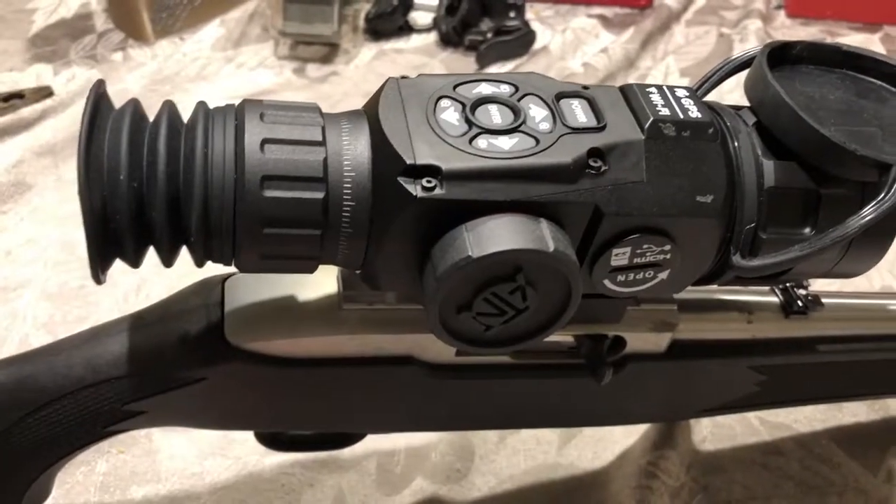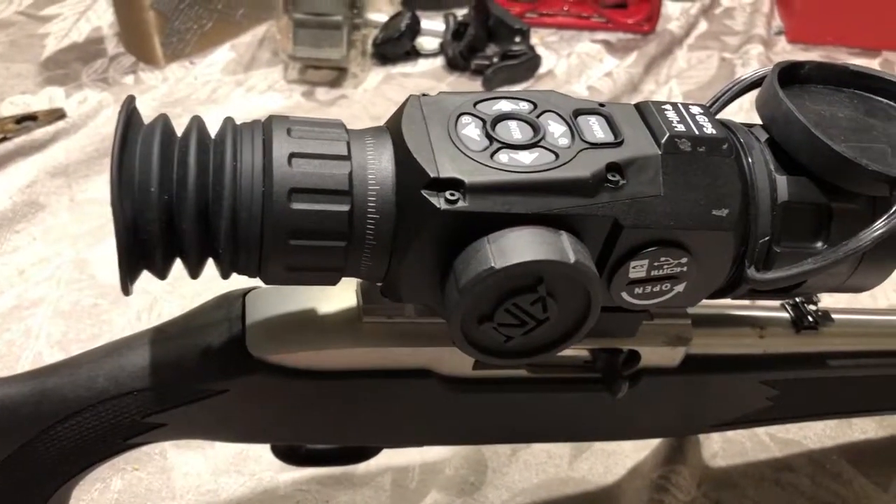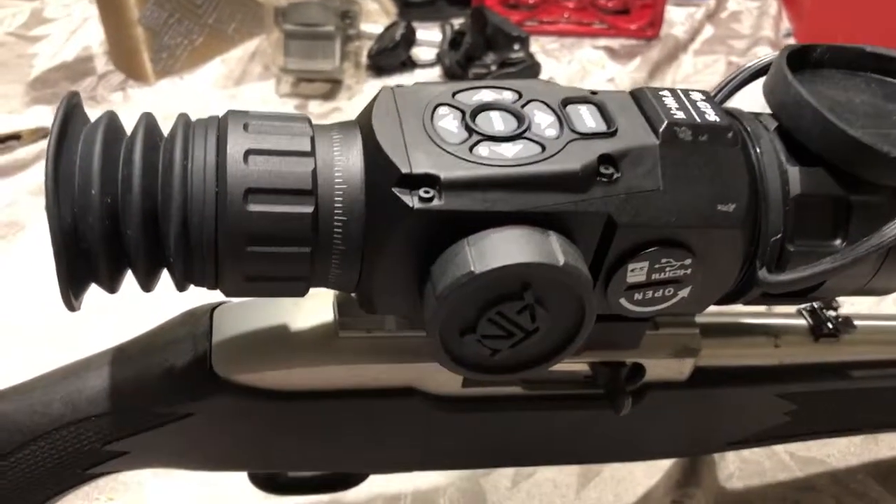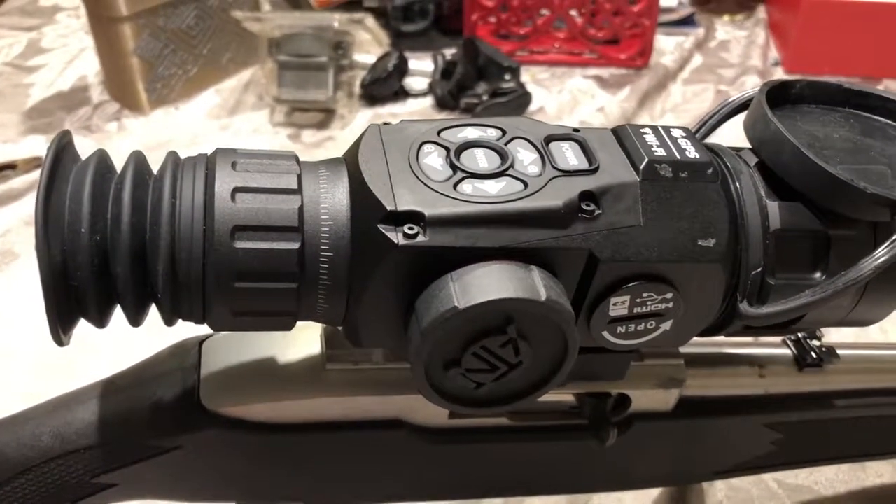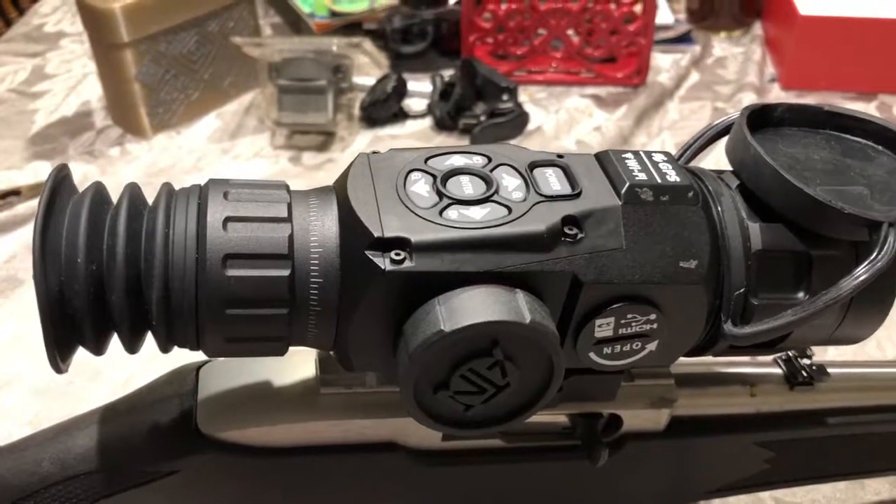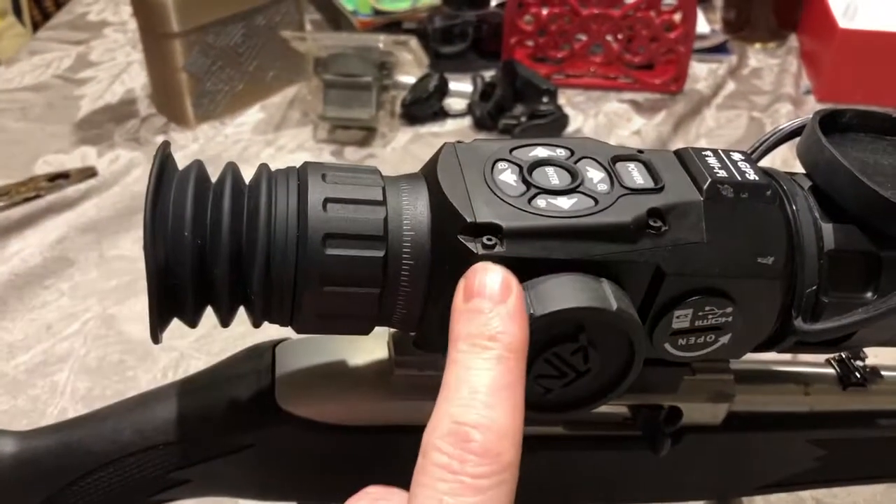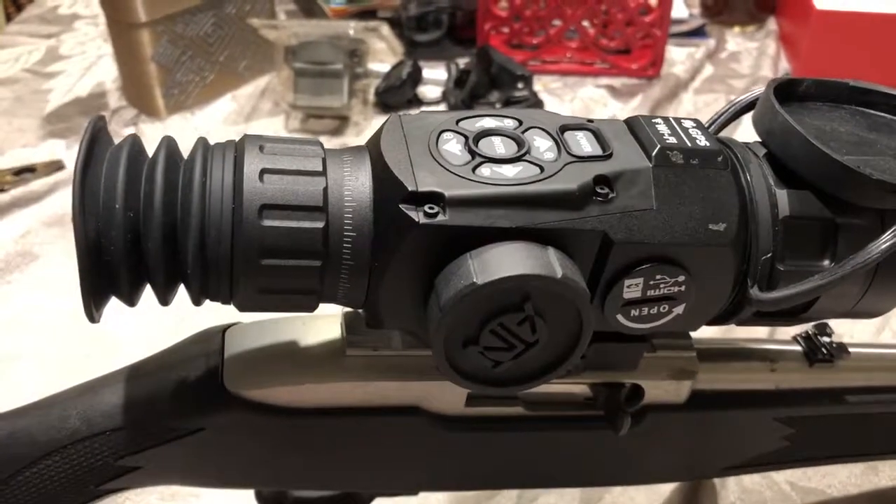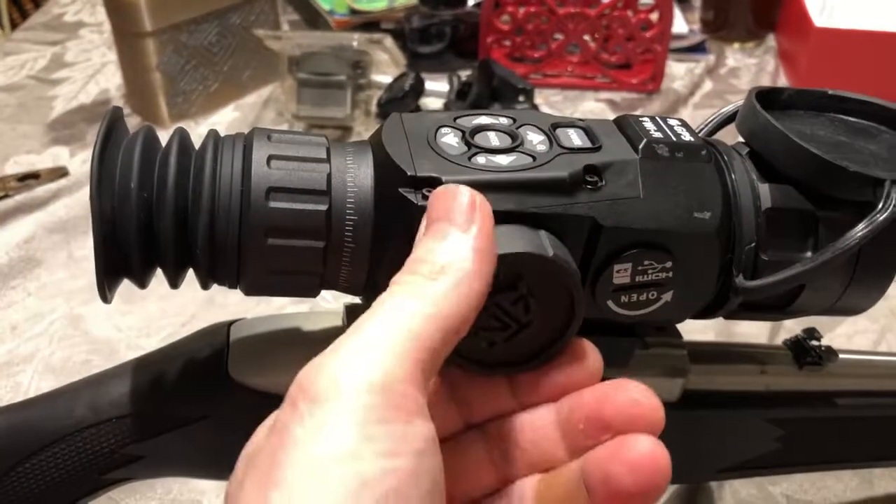So you bring it from a warm environment to a cold environment or vice versa. I find that I have to reset the sensor or nuke it a handful of times, maybe 3 or 4 times, before the sensor sort of settles in. And it's not really the sensor that's settling in, it's actually the chassis and the sensor itself.